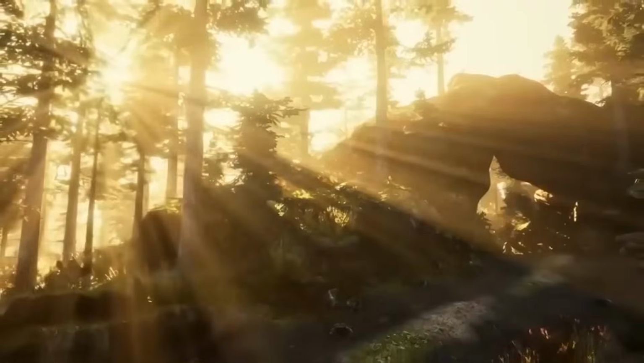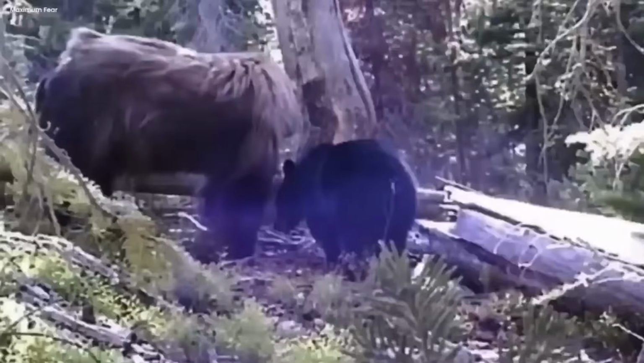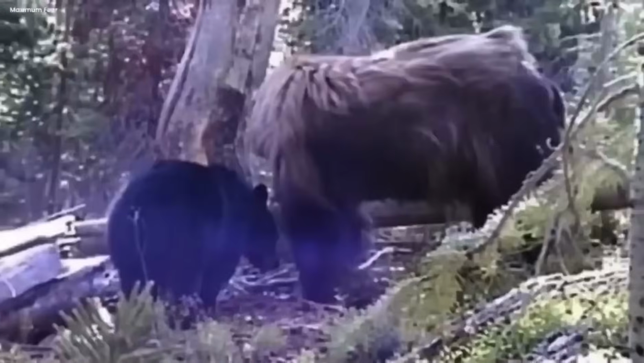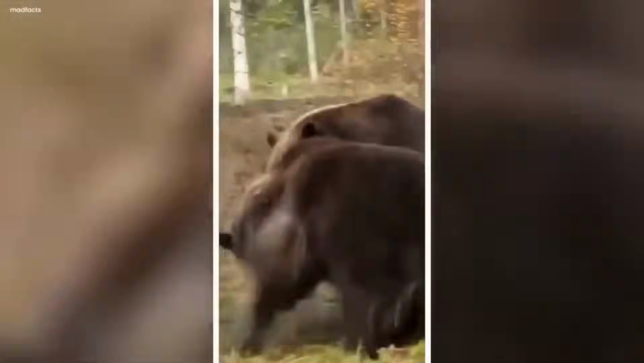A stark contrast to the tranquil scene that unfolded in the dappled sunlight of the woods that day. It served as a powerful reminder that even in the most unexpected of moments, the natural world can reveal its eerie and fascinating mysteries, leaving us in awe of the untamed beauty that resides just beyond our everyday lives.